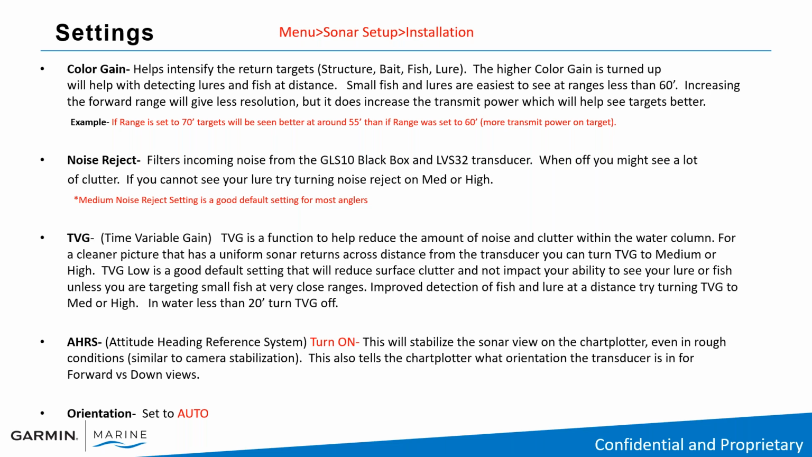Increasing the forward range will give less resolution, but it does increase the transmit power, which will help you see your targets better. So again, if you set your range to 70 feet, you are increasing the transmit power, but that will result in a little grainier screen.